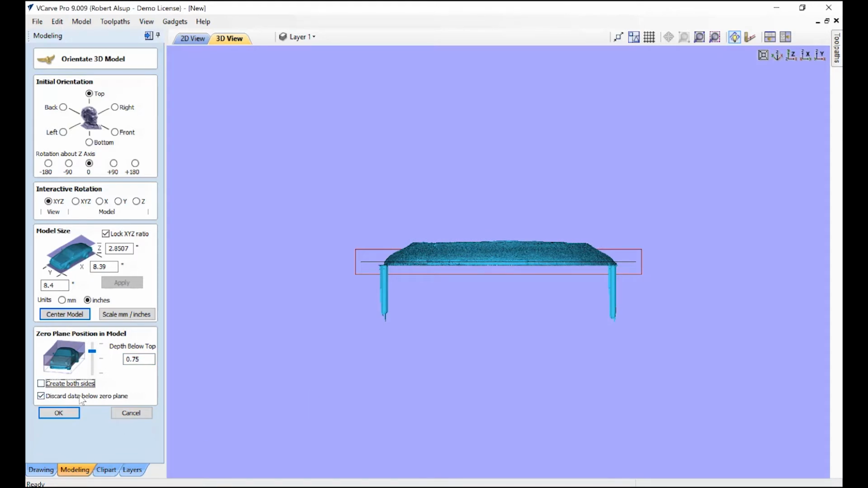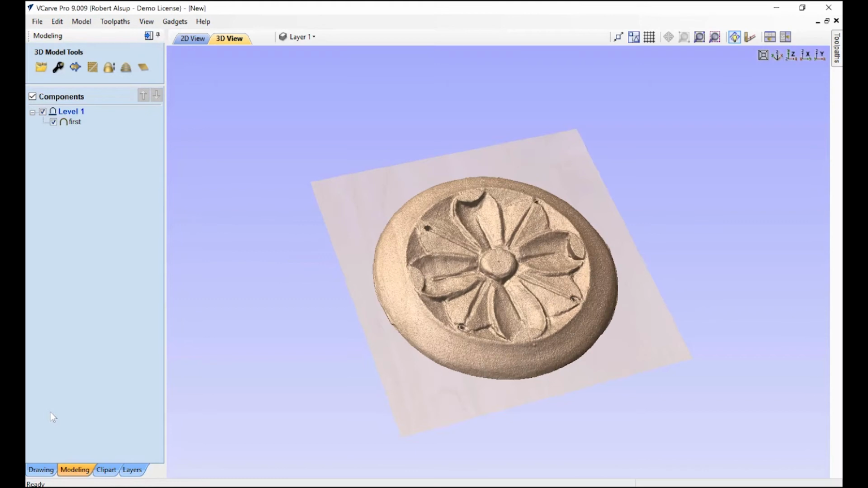Now here's something that's really, really critical. If you remember, when we looked at the image, we had a bunch of stuff we didn't need. We had that surface, we had some holes sticking out. We want to get rid of that. So we're going to click Discard Data Below Surface. And there we go. So now we have something to toolpath, if you look at it this way.